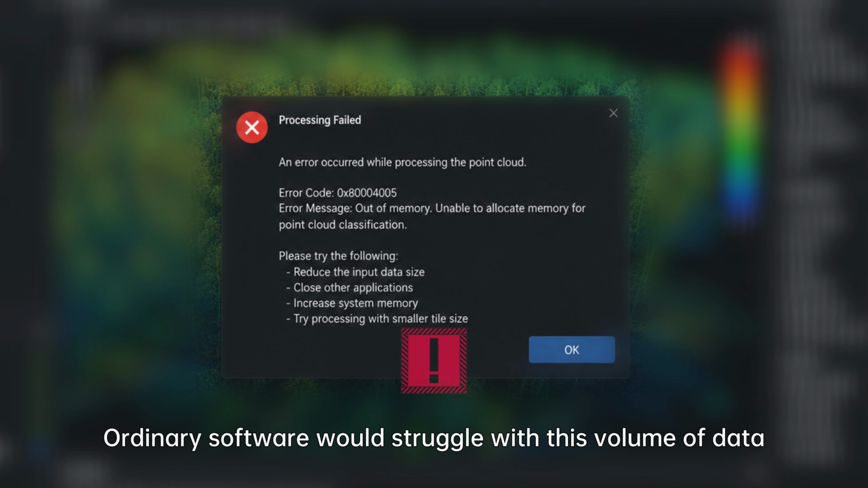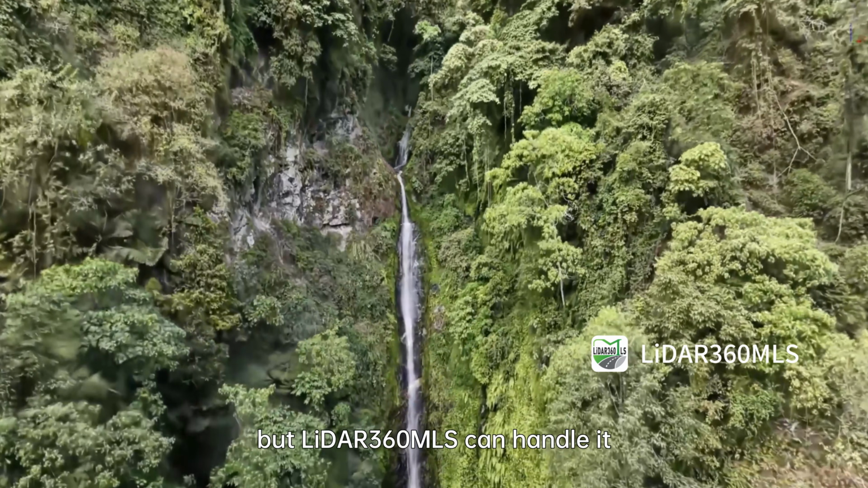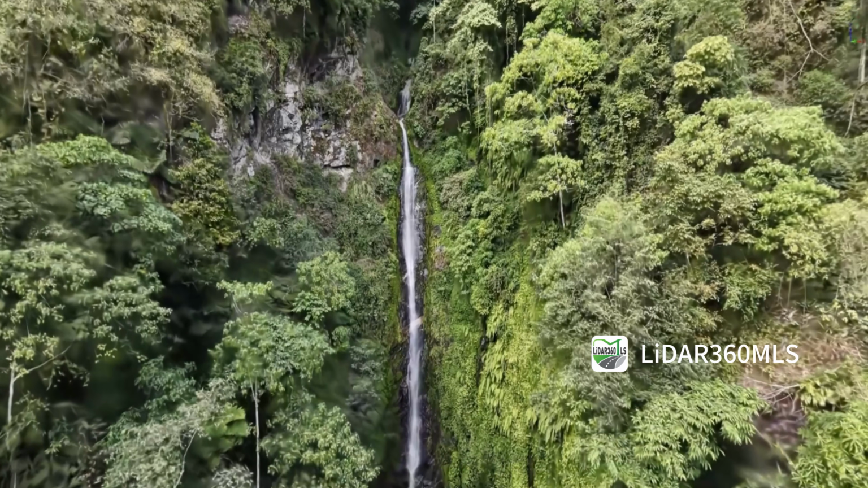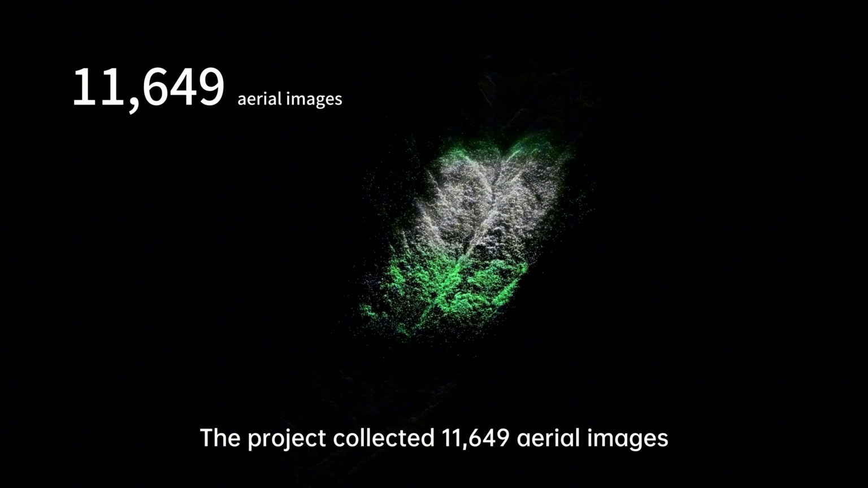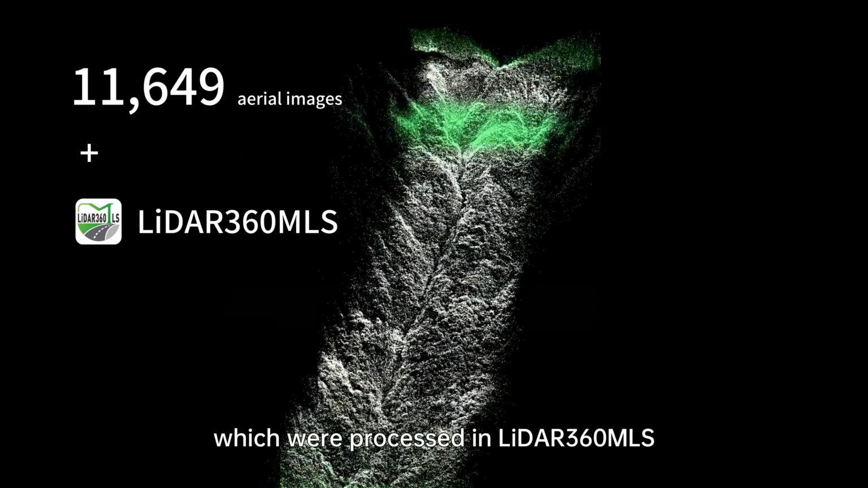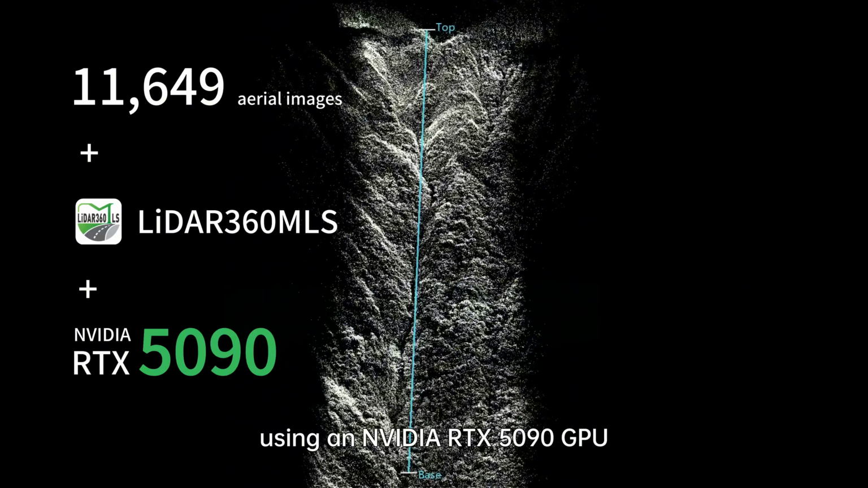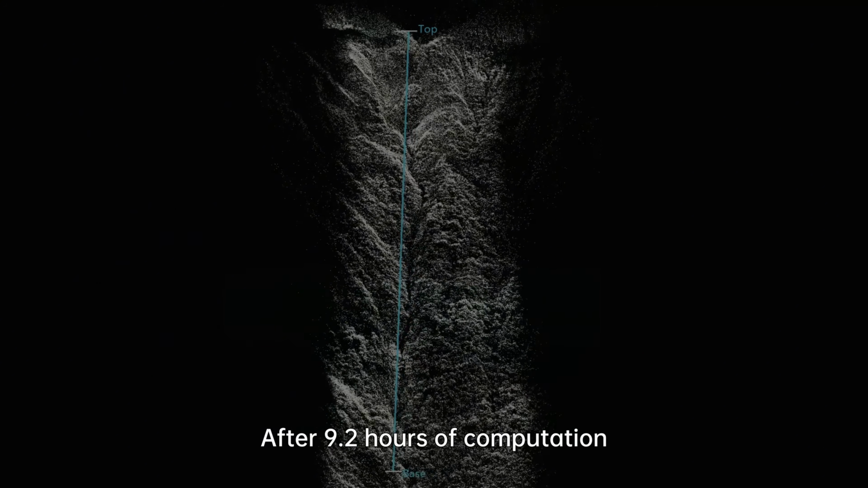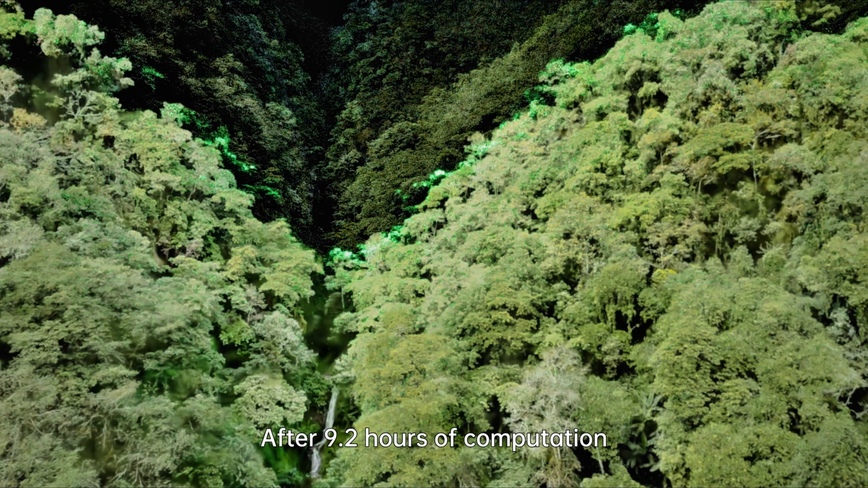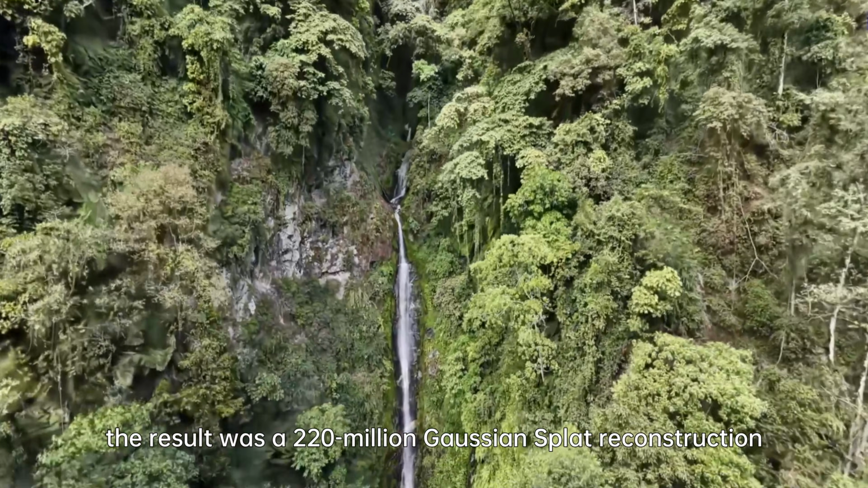Ordinary software would struggle with this volume of data and often crash, but LiDAR 360 MLS can handle it. The project collected 11,649 aerial images, which were processed in LiDAR 360 MLS using an NVIDIA RTX 5090 GPU. After 9.2 hours of computation, the result was a 220 million Gaussian Splat reconstruction.